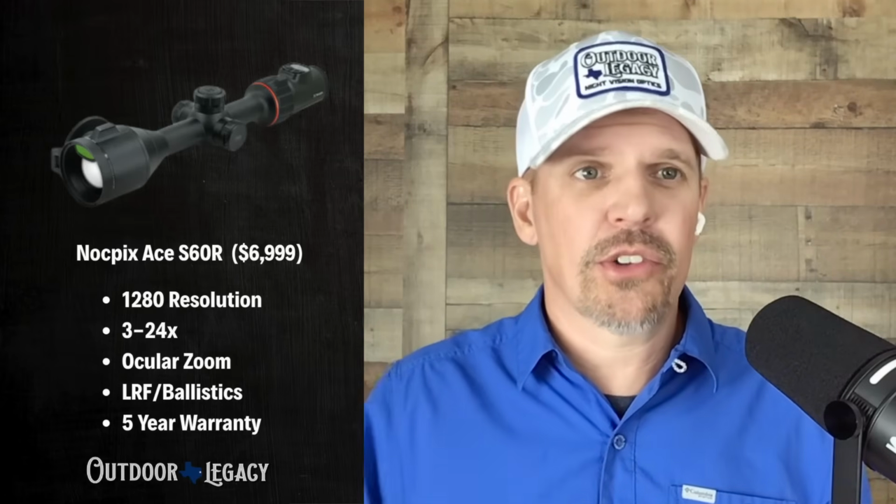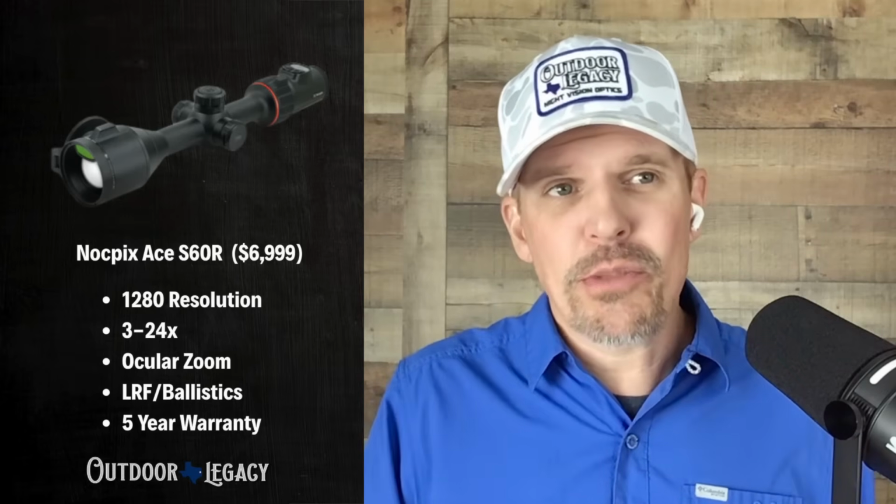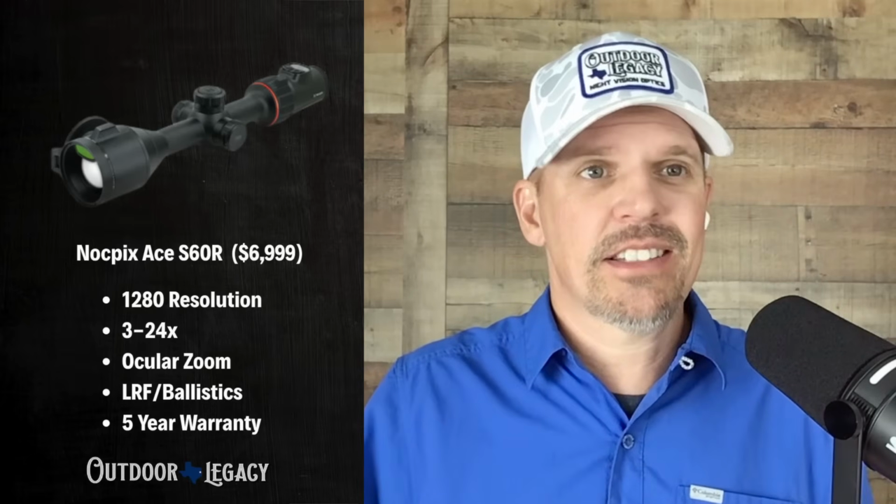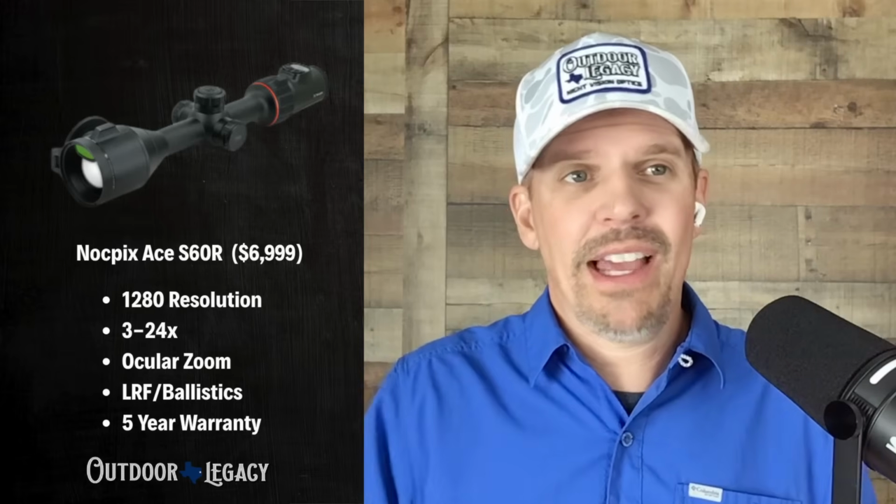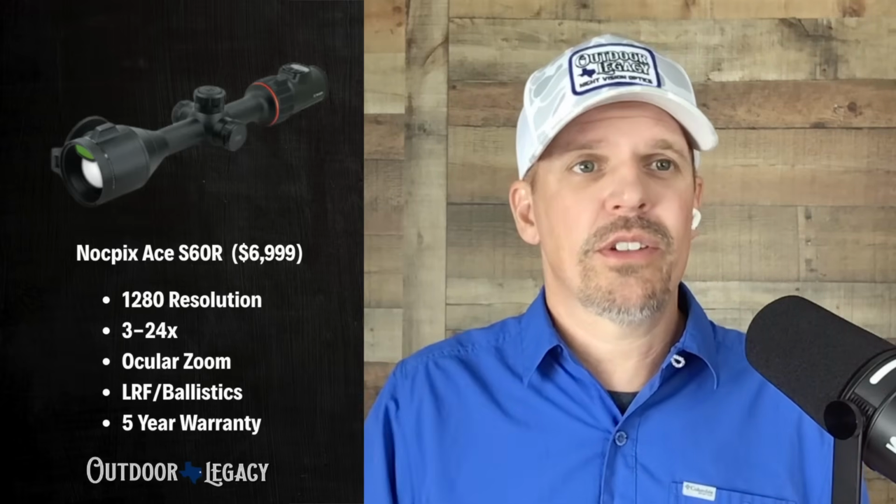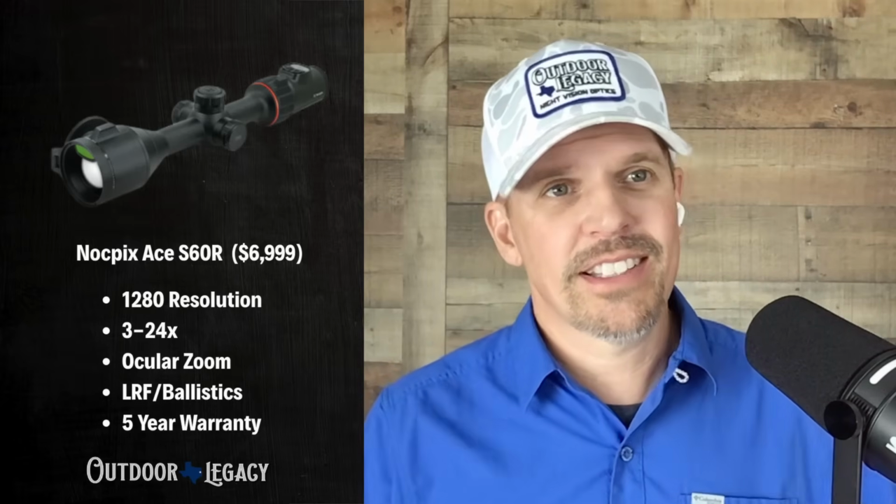It is a fantastic optic. It's got ocular zoom, which is something we've talked about on those Ace models. Again, it's a 2-power 1280. The ocular magnification back there allows you to kind of cheat that system, so you're able to have that nice wide field of view for the closer range shots. Use the ocular zoom, maybe even in combination with your digital zoom if you want to, and take some of those longer shots.